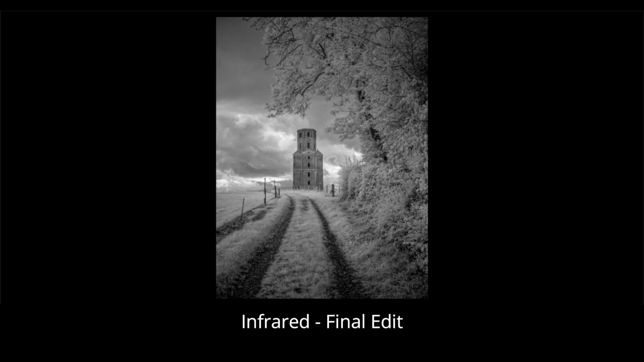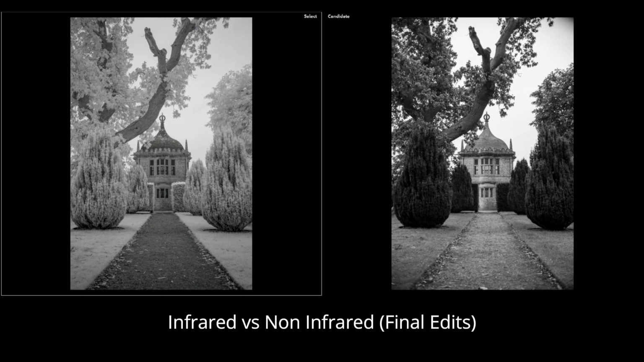Right, so sticking with National Trust, this is part of Montague's house. It's like a folly in the landscaped gardens. So again, the white is accentuated from the green trees and the green grass, and I've tried to tone down the grass a little bit because it can be a little bit overbearing. Whereas again, I think infrared here really does a good job on the left-hand side, picking up all that excellent tree structure in the branch that again frames the folly in the distance.